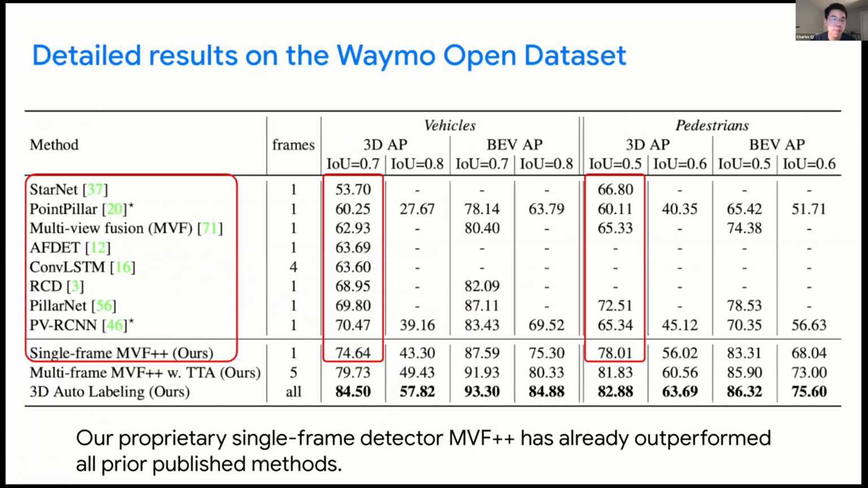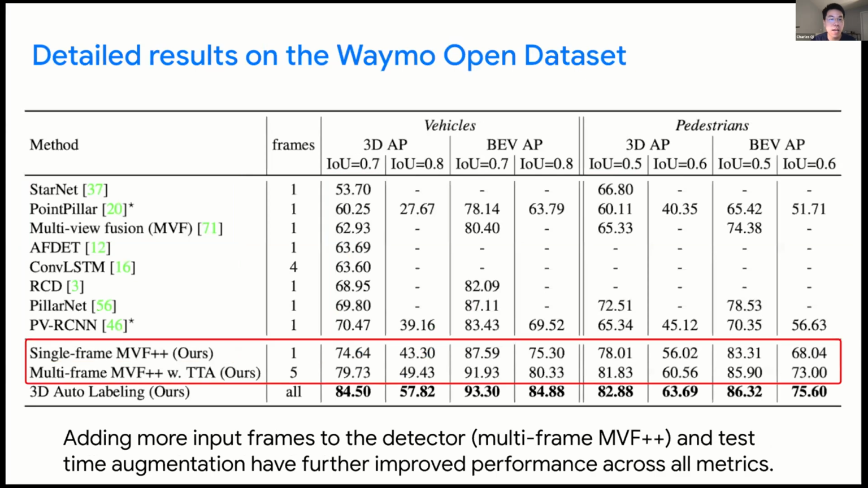Because the whole pipeline is based on the initial states of detection and tracking, the base detector in the pipeline is also important. We're glad to show that our base single-frame detector has already outperformed our prior published methods. By stacking more frames in the detector input, we can further improve the detector, as well as using test-time augmentation, called TTA, where we rotate the point clouds several times and ensemble their output results. So this further improves the detection.